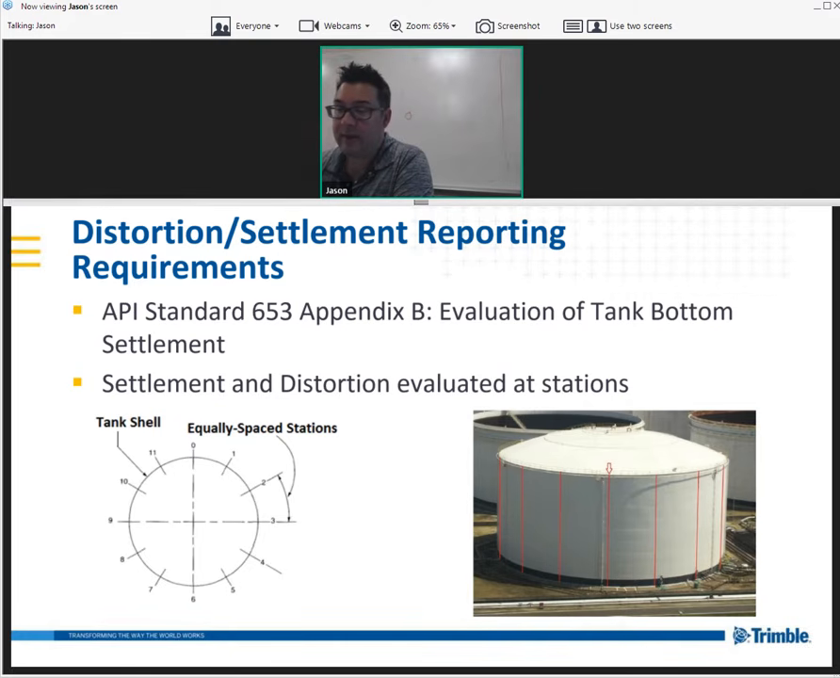Also on here, they're looking for any kind of distortions in the tank shell itself. So you can see on the picture on the right-hand side, we have these red vertical lines. Generally, they'll go around the outside of the tank.